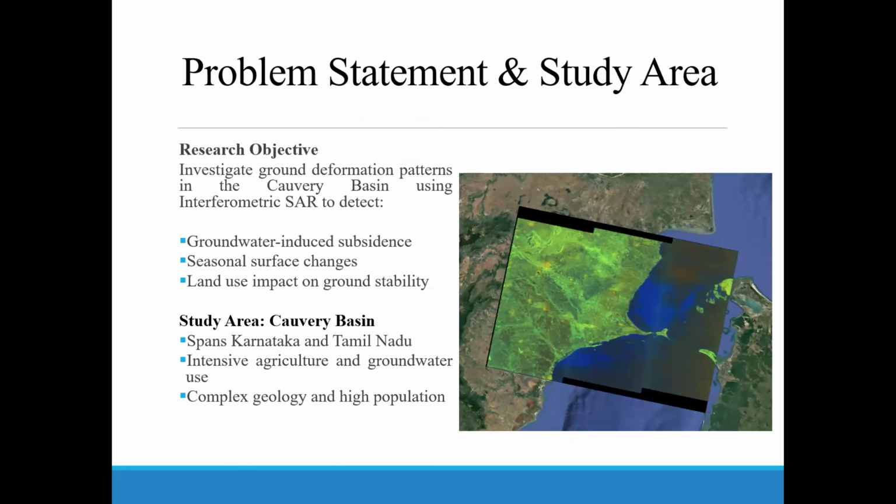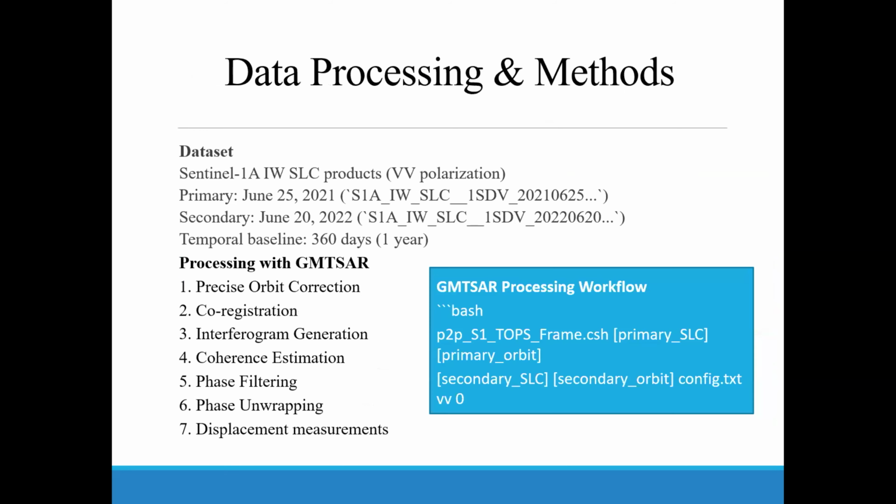And then this is the problem statement and my study area. I have taken the Kaveri Basin because I have 4 years of GPS data for it, so I took this area for validation. In that area there is groundwater and lots of agricultural use, and it is also a coastal region. So I want to take that as my study area for InSAR analysis.